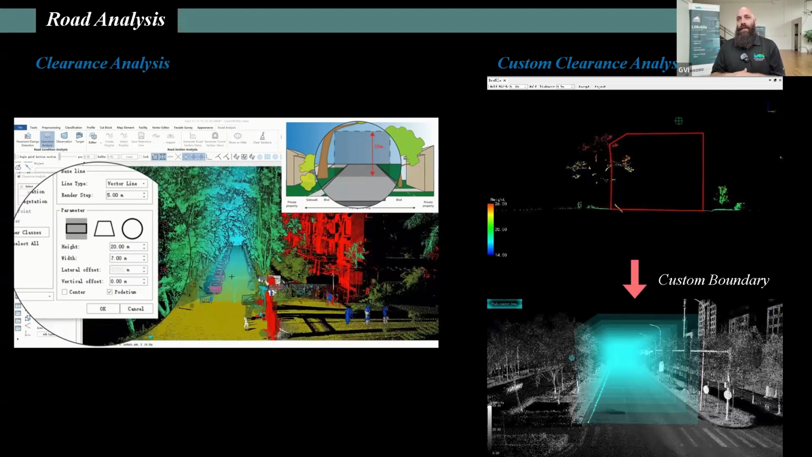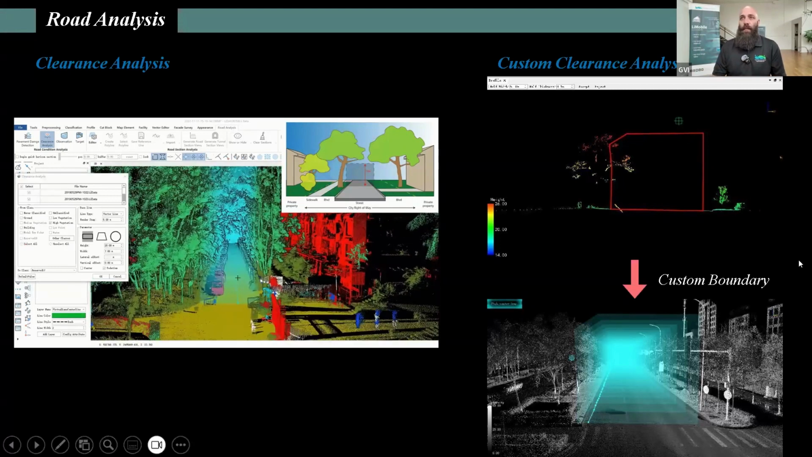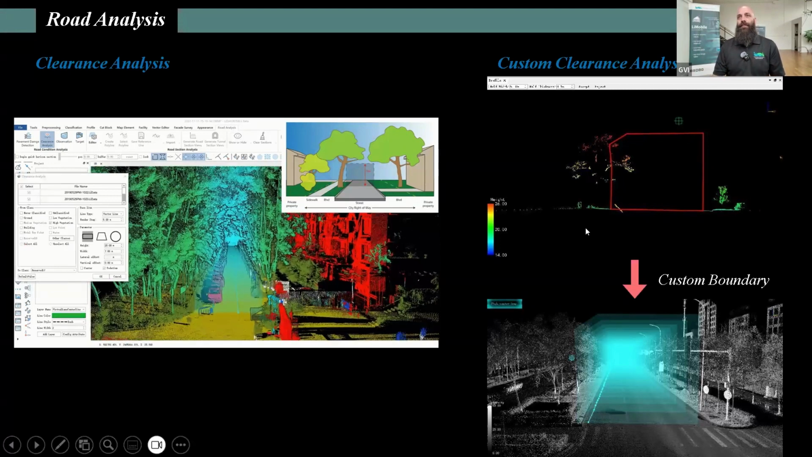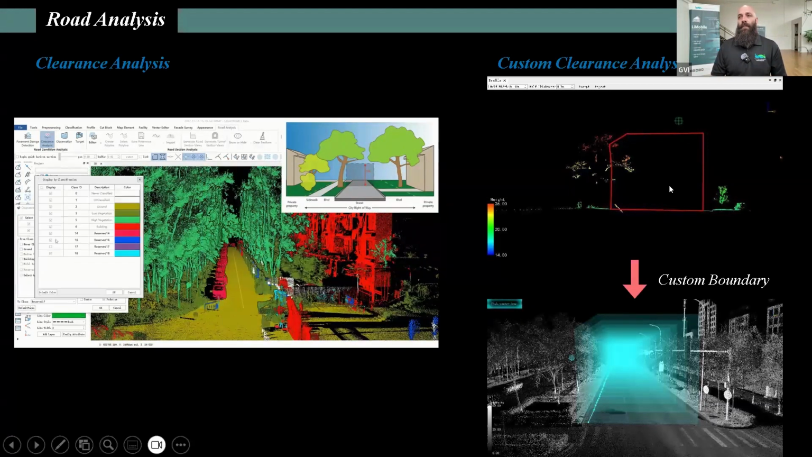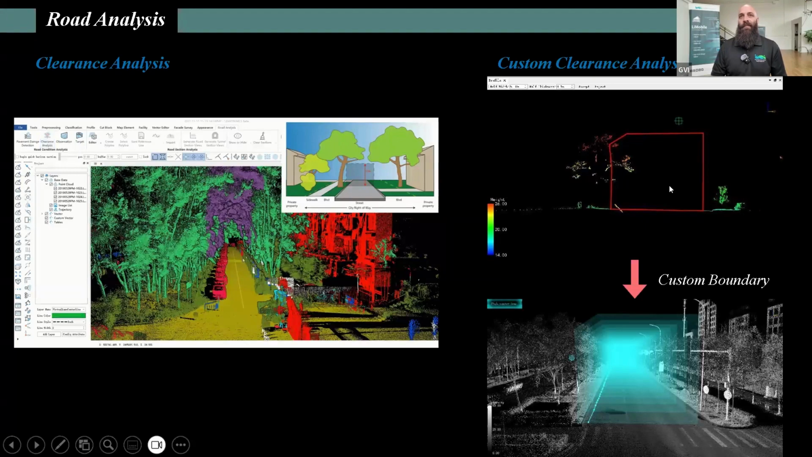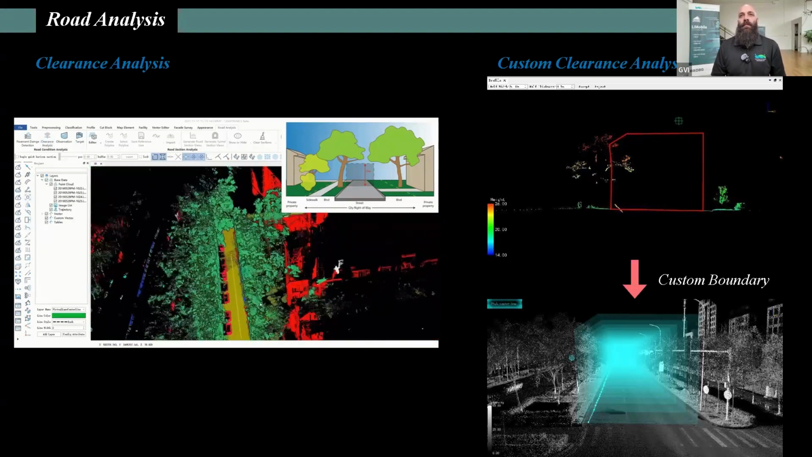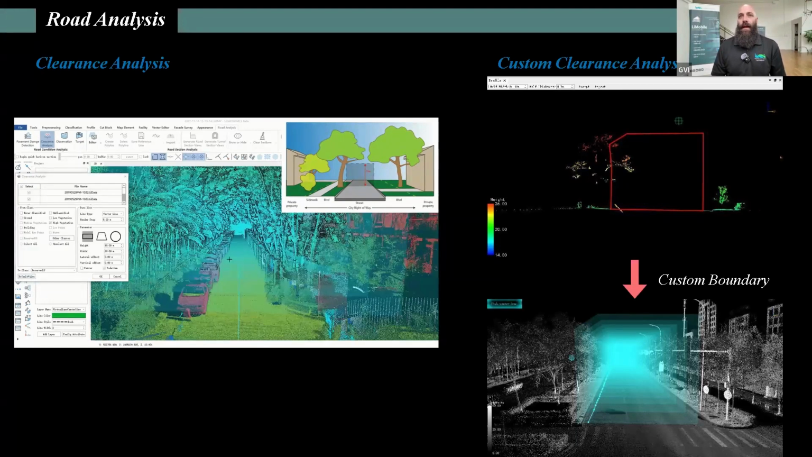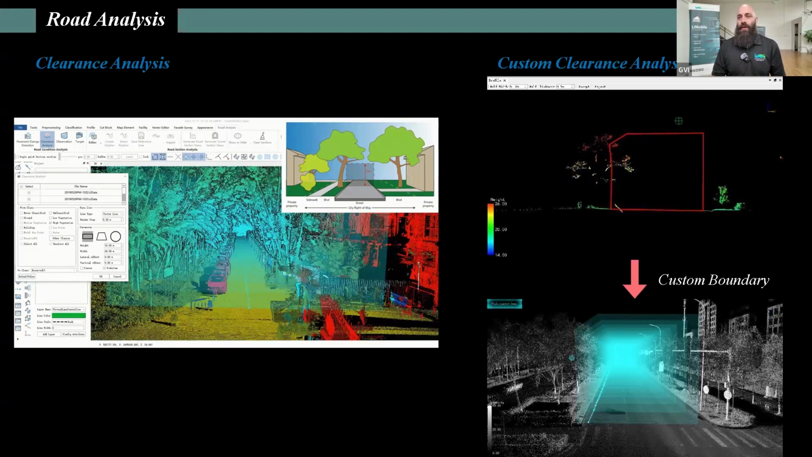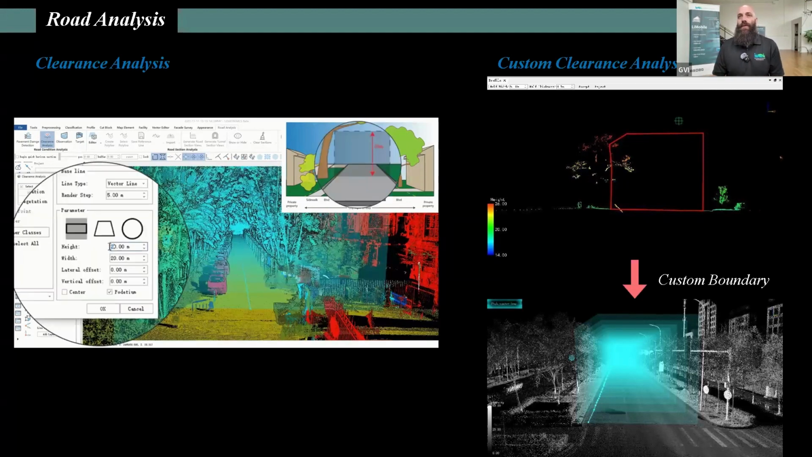And then it will highlight trees that are within that area and produce a report that gives you the ability to go and manage those trees. And as we can see, we were easily able to remove them and give an effect as if these trees had been physically removed in a real world scenario.